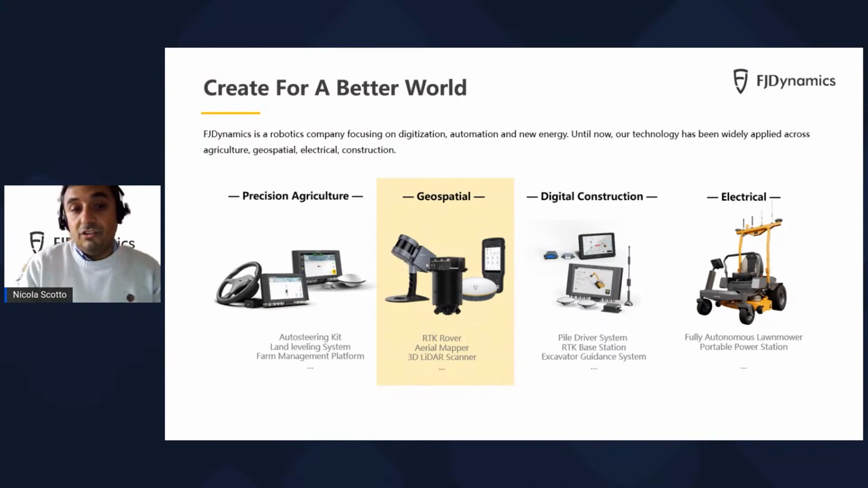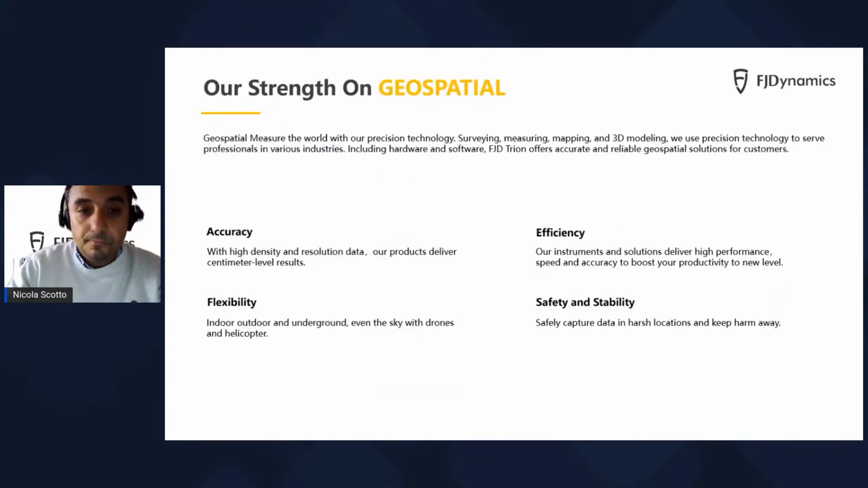The third domain is digital construction, mainly 2D and 3D guidance systems for excavators and pile drivers. And the fourth domain is electrical, where we market portable power stations and the new electrical and autonomous lawn mower to cut the grass, which is gaining a lot of traction in the commercial gardening market.